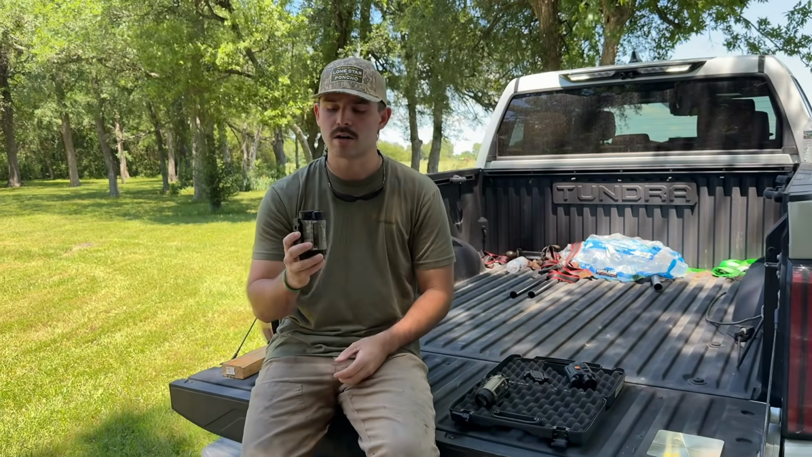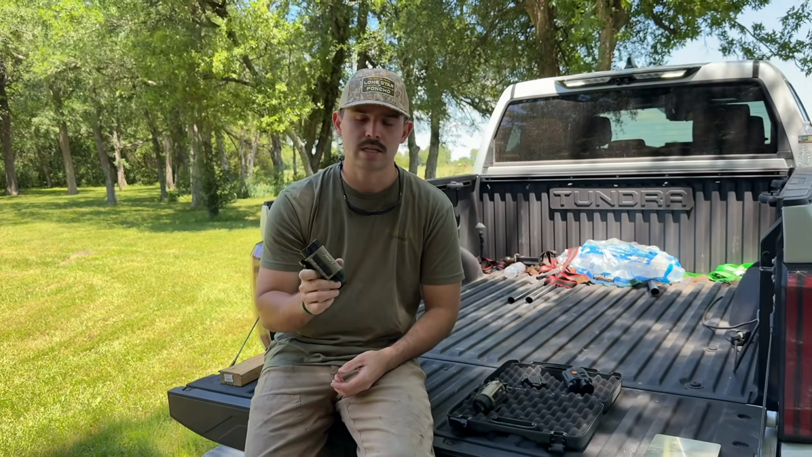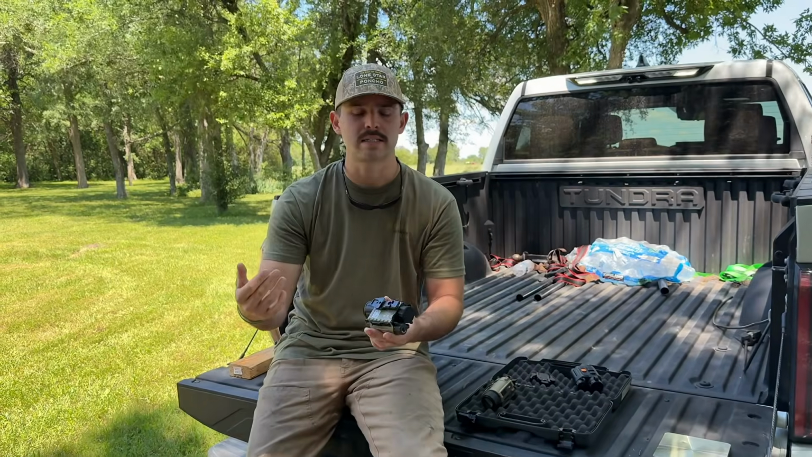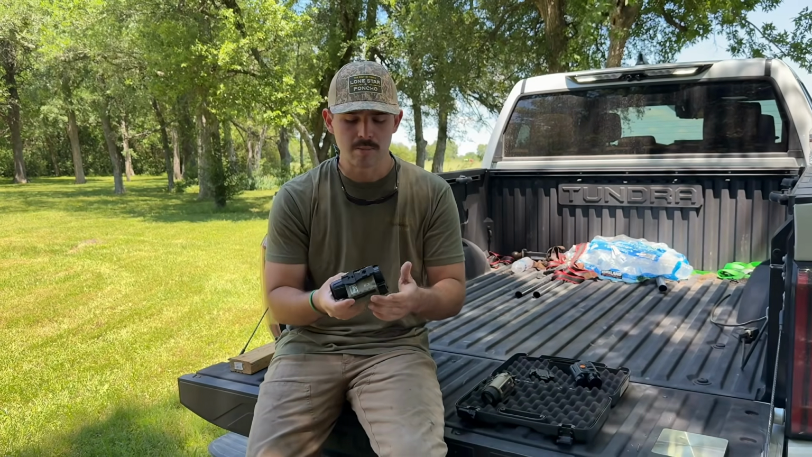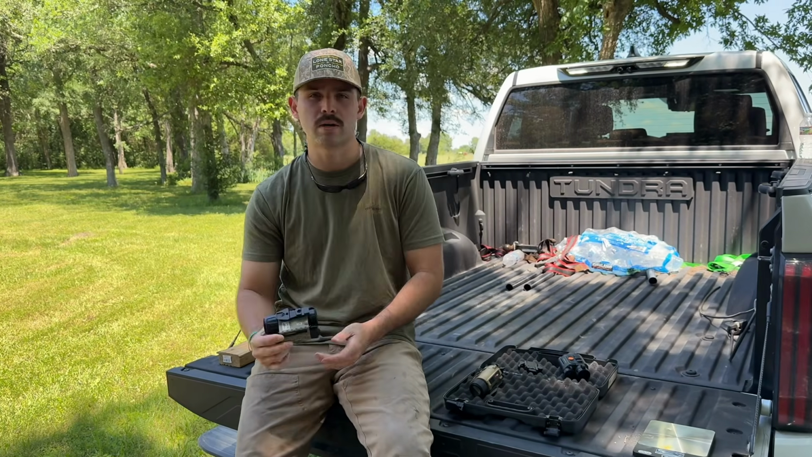And lastly, the Zentron. Market time, it's saying you can get about 6 hours out of this unit. Might have to actually put that to the test and see, not even putting it in standby, just running it all night, and see how long we can actually get out of it. But so far, I've run this thing on a couple hunts and I don't think I've ever seen it get down to half battery. And that's running from 9 o'clock at night till 3 in the morning.